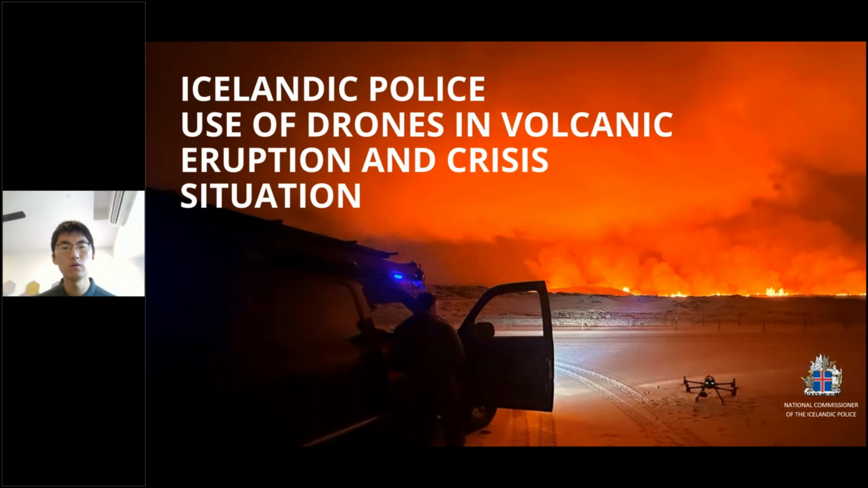And a more interesting one to share is one of the Dock 1, which is the joint box solution, from one of our clients from the Iceland place. This is just to share how they are going to use the drones, especially the DJI Dock 1, in volcano eruption and crisis situation awareness. This is very typical drone operation in Iceland to do the volcano eruption monitoring and for search and rescue.